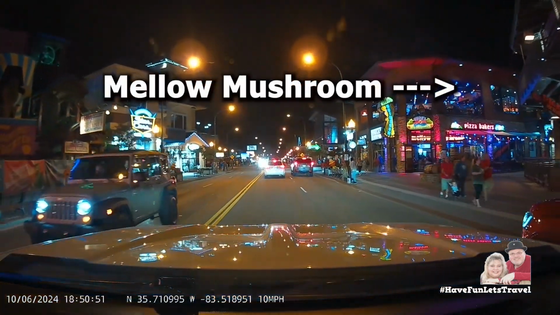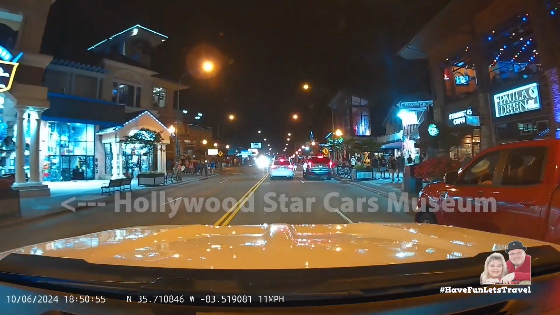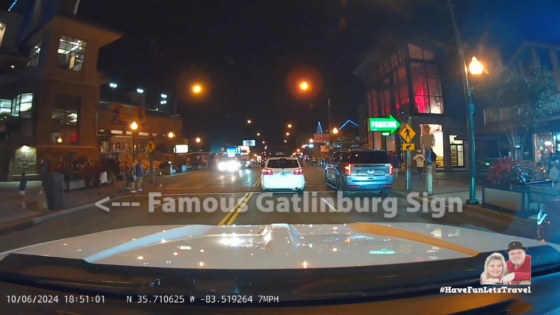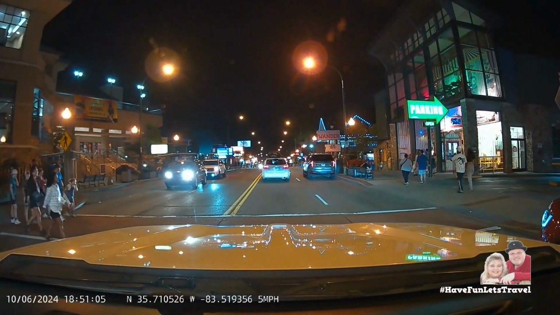If our kids were here, they would want to stop at the Mellow Mushrooms Pizza on the right. Now don't be like us and forget to take your photo at the famous Gatlinburg sign. We hate that we missed that.